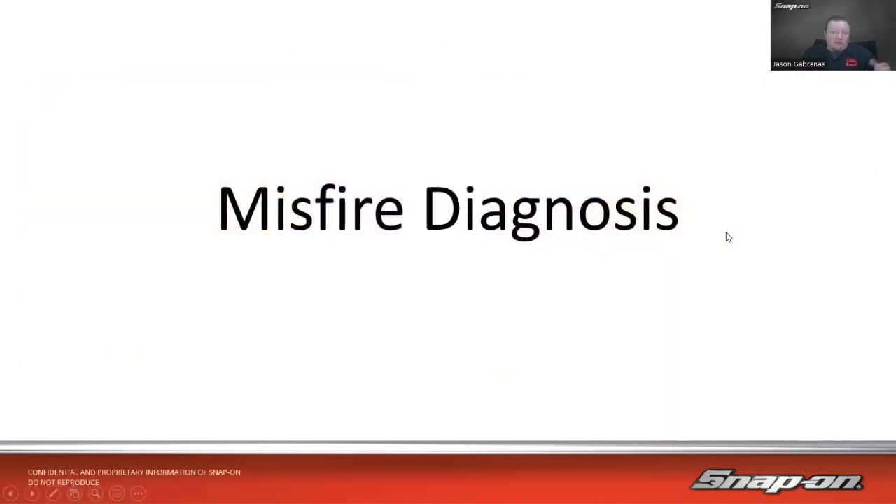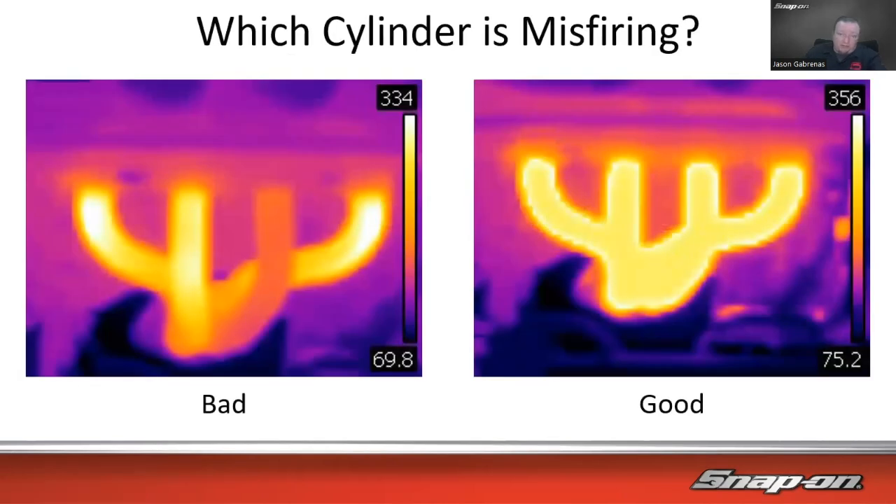Here's another cool one, misfire diagnosis. This one makes it pretty plain as day. It's an inline 4, or maybe it's a V8, could be on the other side. Which cylinder is not firing?